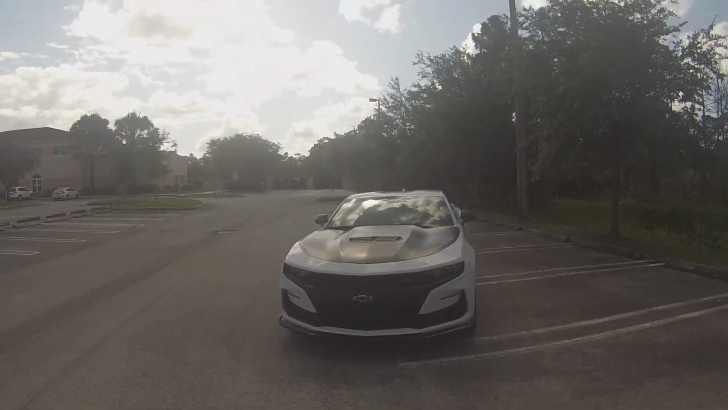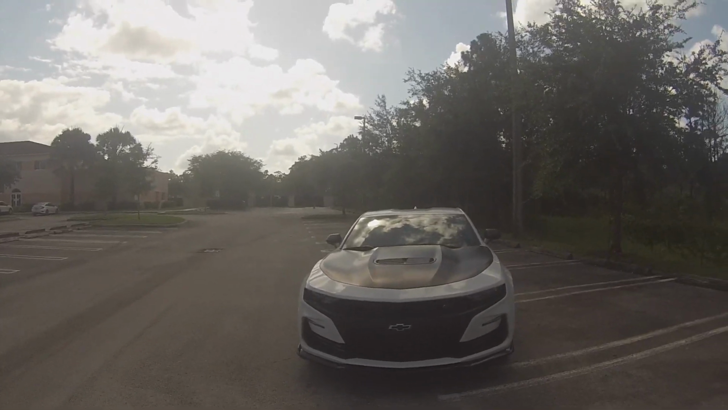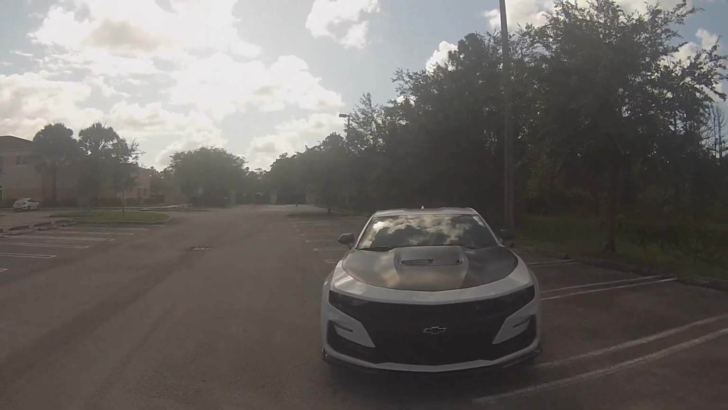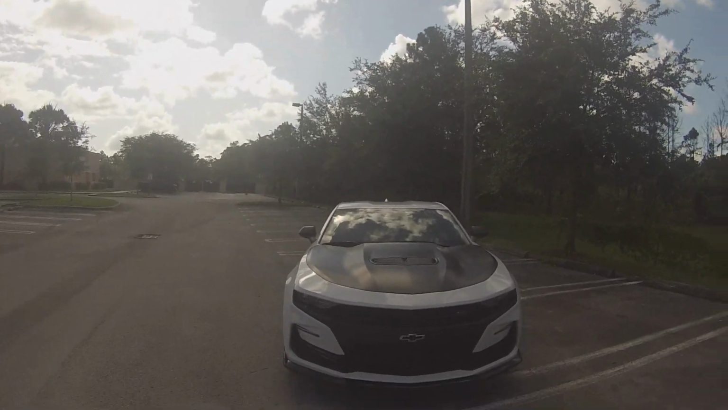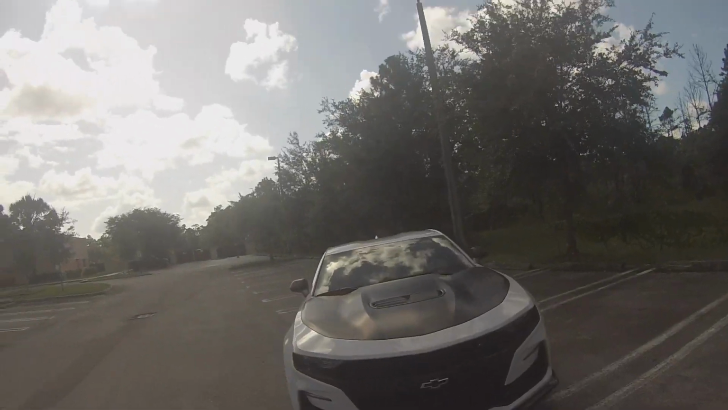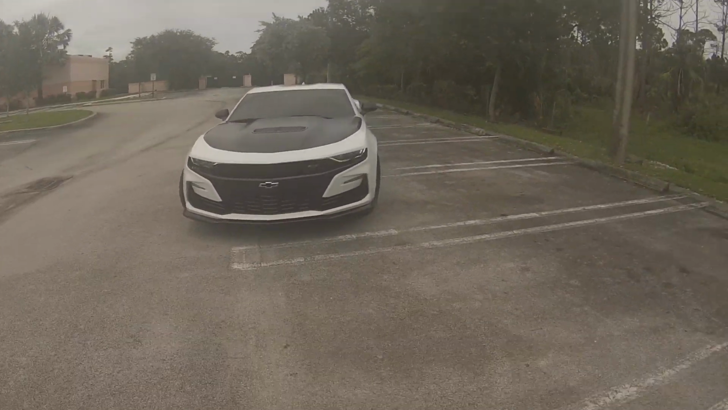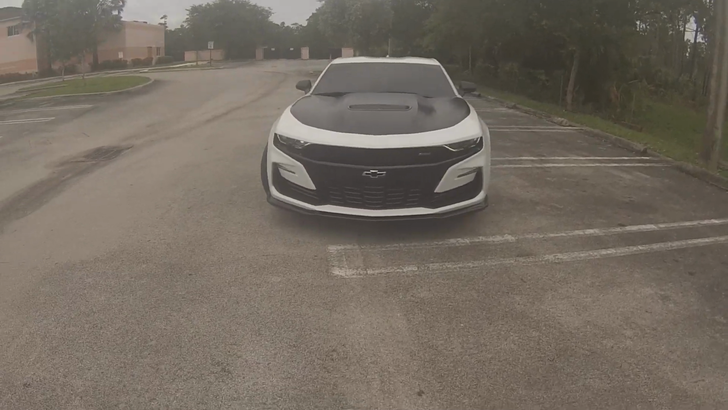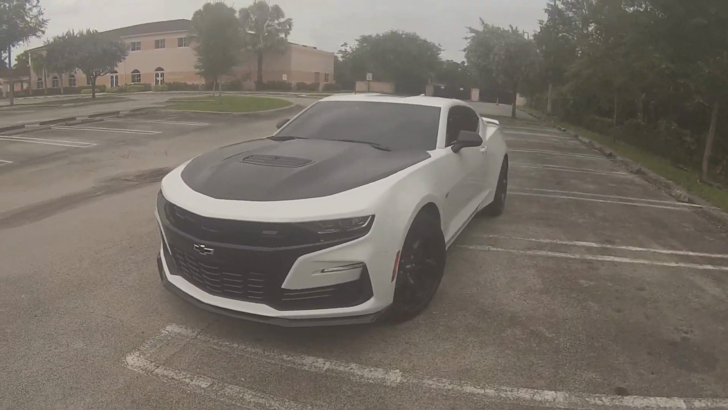So I've been on the fence about this one for a couple weeks now, but I'm finally gonna go ahead and do it today. So today I will be tinting my front windshield. I have a feeling I might regret it because I already can't really see. Alright guys, so as you can see, we got the tint, we got the car wash. Definitely a productive day.